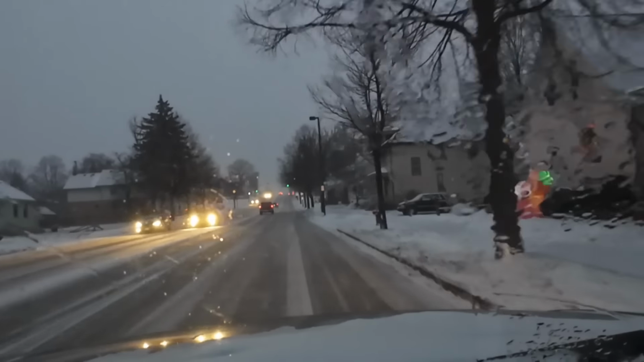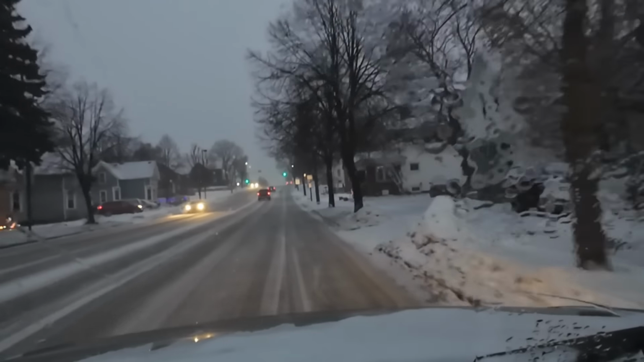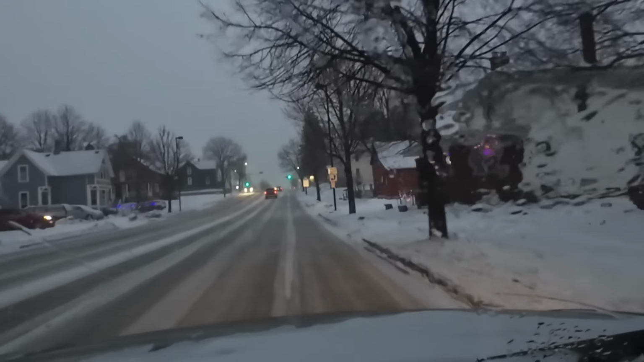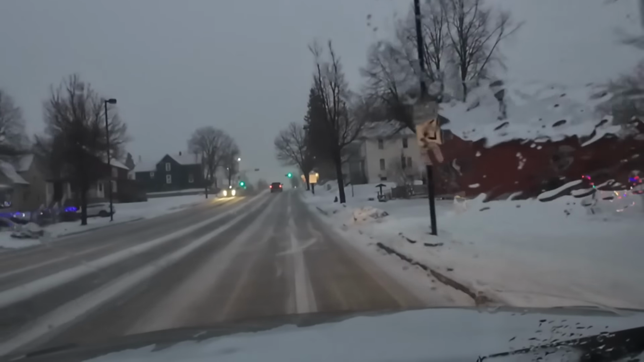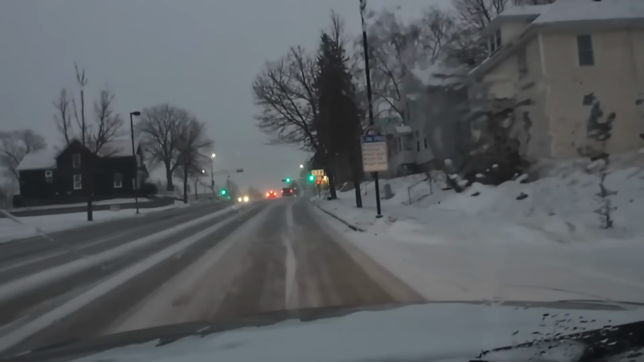The roads aren't too bad. It's not snowing a ton, but in some spots it's snowing enough to make it a little slippery, but so far it's not too bad.